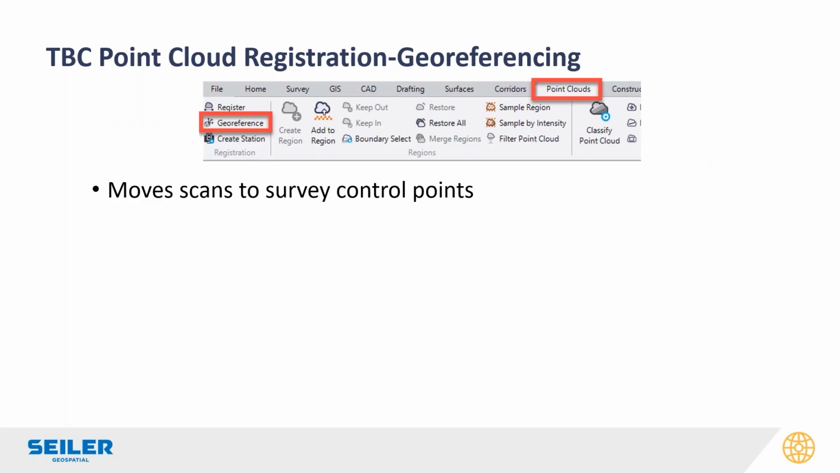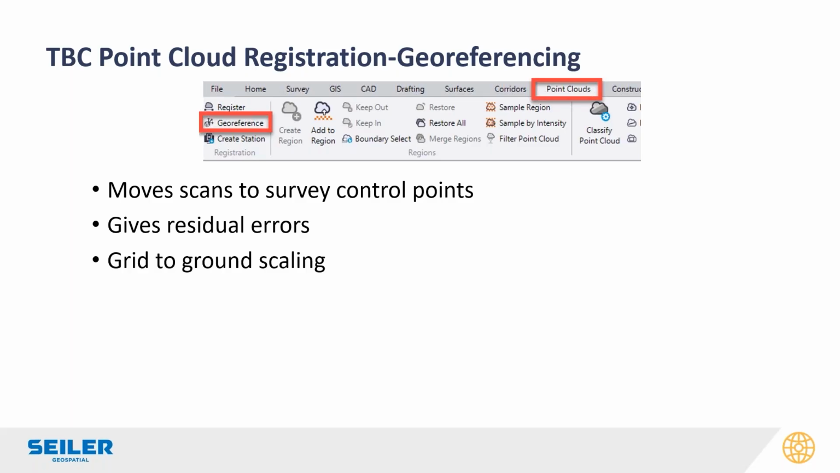With this data set, we did really well with georeferencing. The nice thing about the georeferencing, again, is it's in the point cloud ribbon. With Georeference, you can move scans that aren't registered or georeferenced to survey control points. What I like about the georeferencing tool is I see my residual errors after I move the scans.